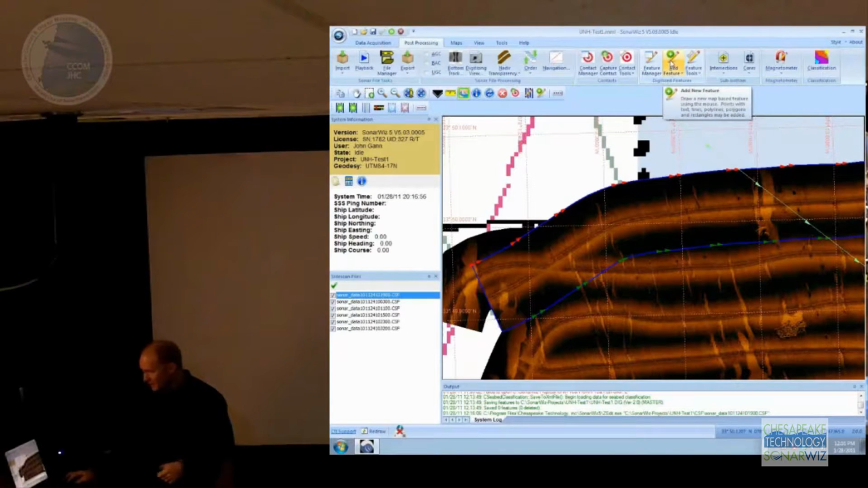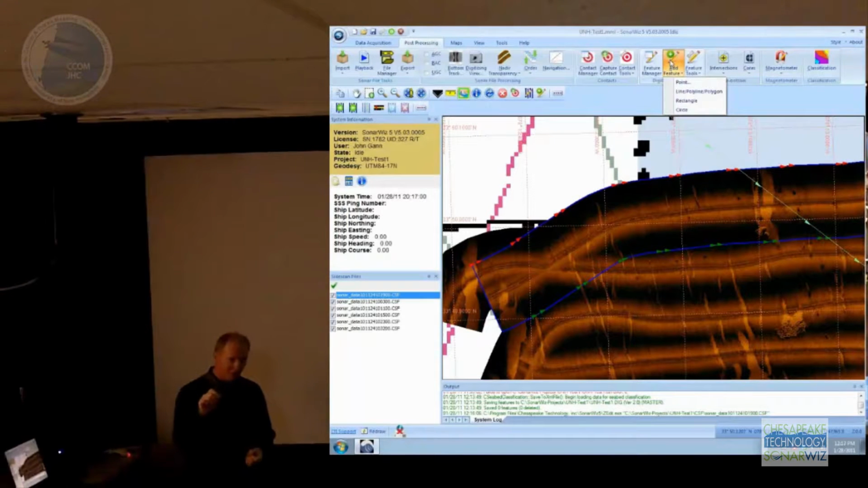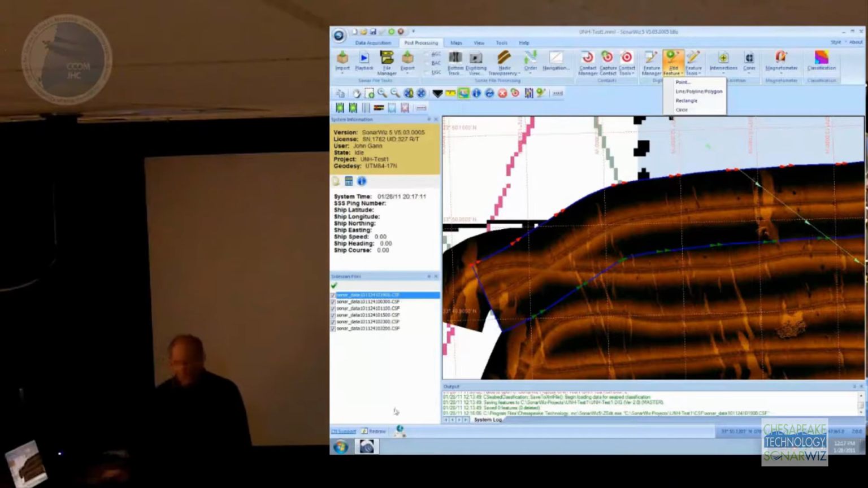Feature Manager, this is the points, lines, and polygons things I talked about. You can click on the mosaic or on a waterfall view and maybe outline the boundary of a sand pocket or something that's too big to be a point contact feature, maybe a bigger area. What is the waterfall view?